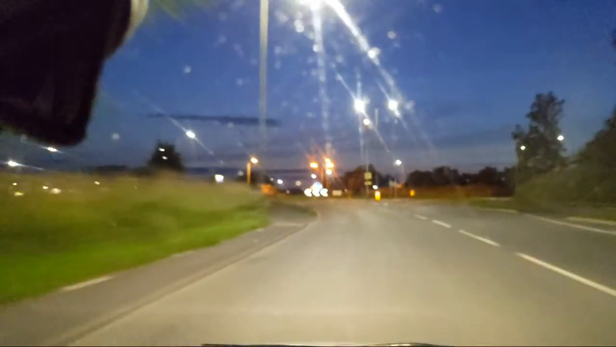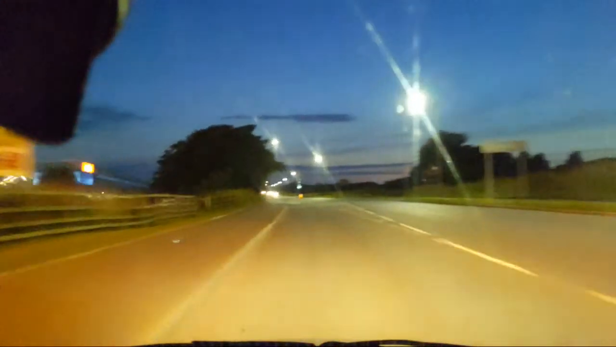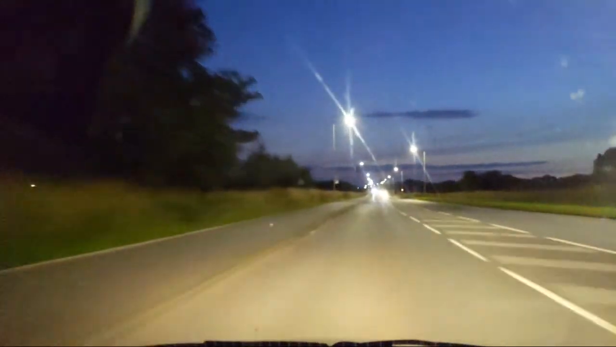Okay, so we're coming up to the roundabouts where all the depot things are. What are they called? Distribution centres. Oh, and Aldi. How could we forget Aldi? Never forget Aldi. Although I don't really shop at Aldi, I'll be honest.